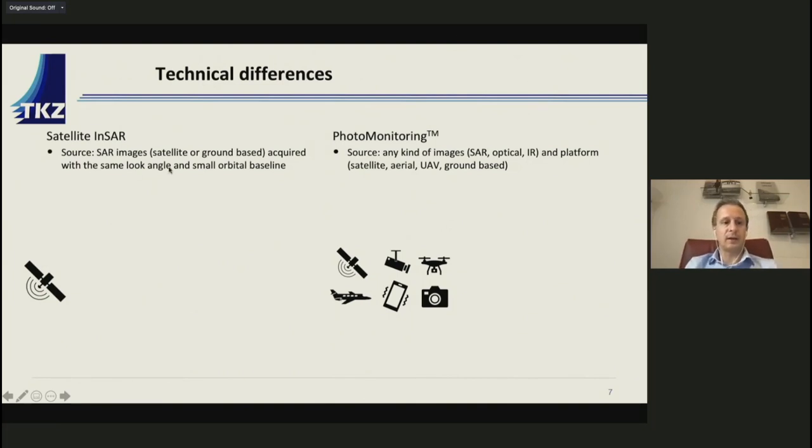The first one is the source. Satellite InSAR can only use SAR images collected with specific technical features, with the same orbit and the same angle of look.